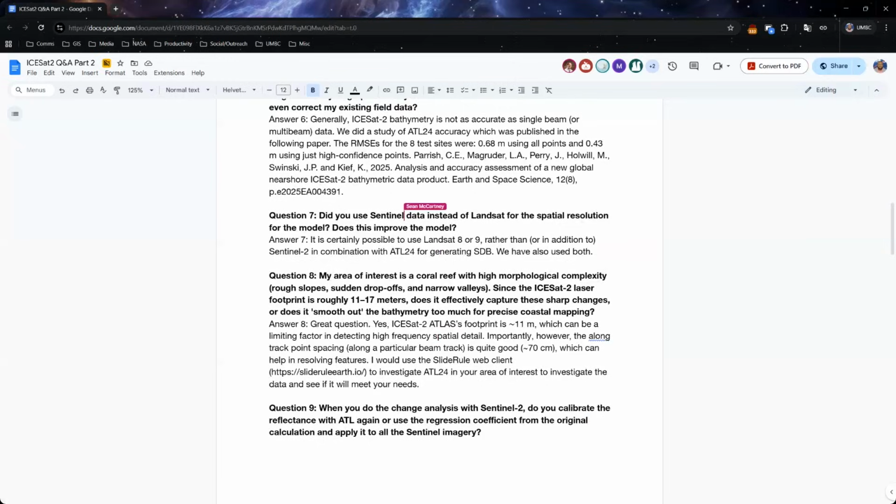We've used both. We've used both Landsat 8 and 9 and Sentinel-2. Both can be great sources of input data for SDB. The Sentinel-2 spatial resolution is a little bit better in the red, green, and blue spectral bands, which can be helpful.